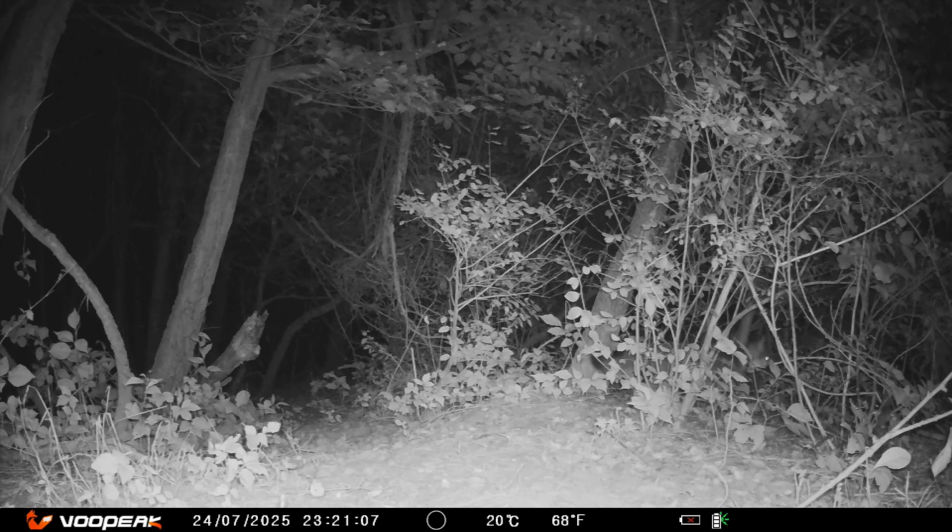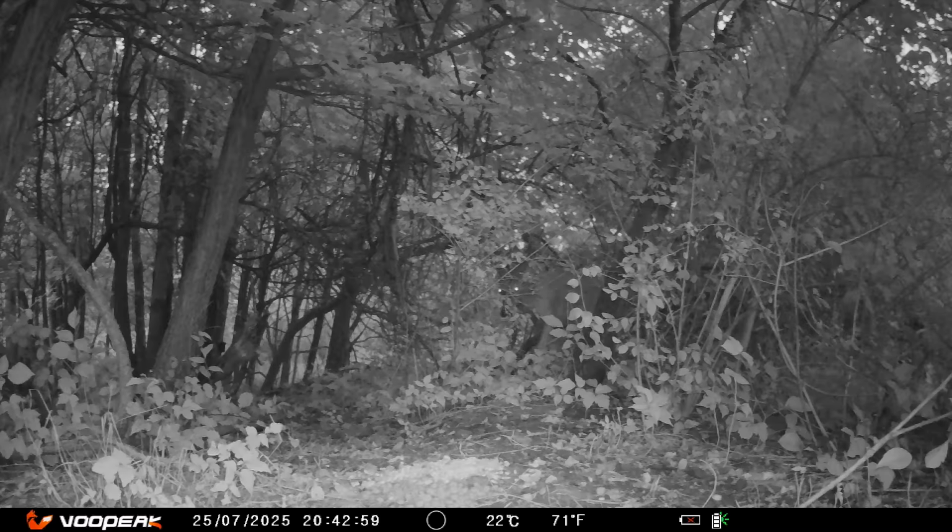This fox is like a cat, like Sherlock Holmes, sleuthing around. The shades of gray and the deer, the big buck coming through, it just gives me a sense of peacefulness. No rush, not in any hurry, just there.